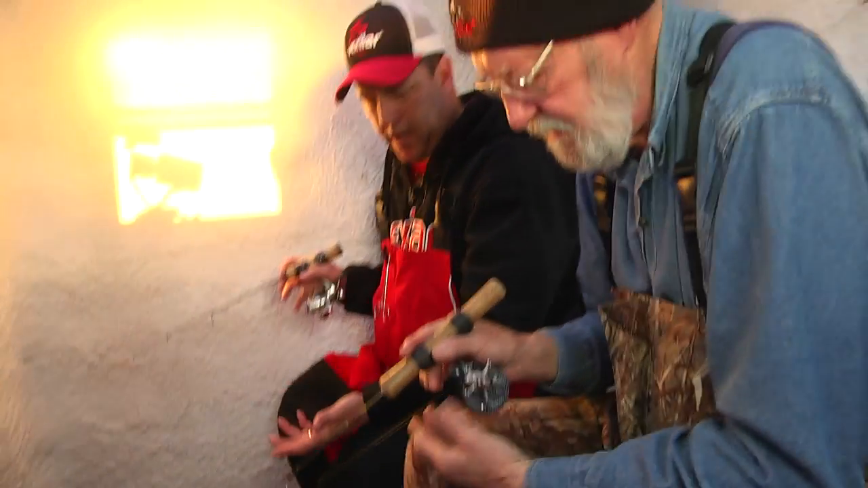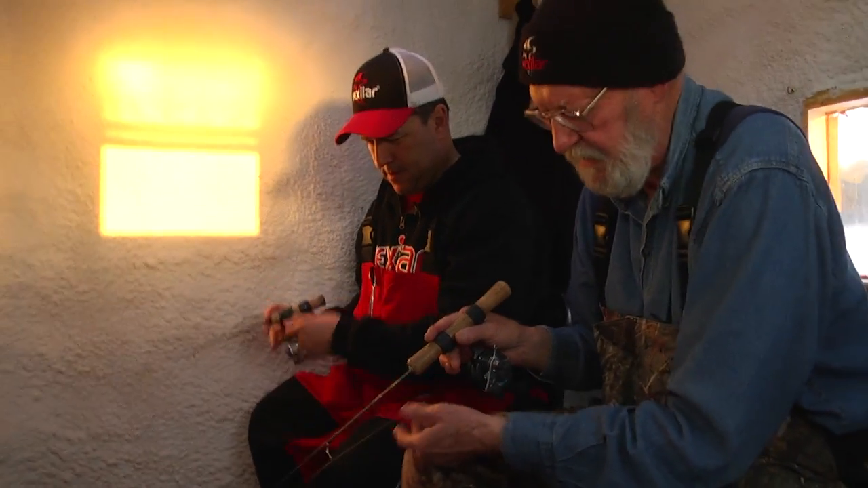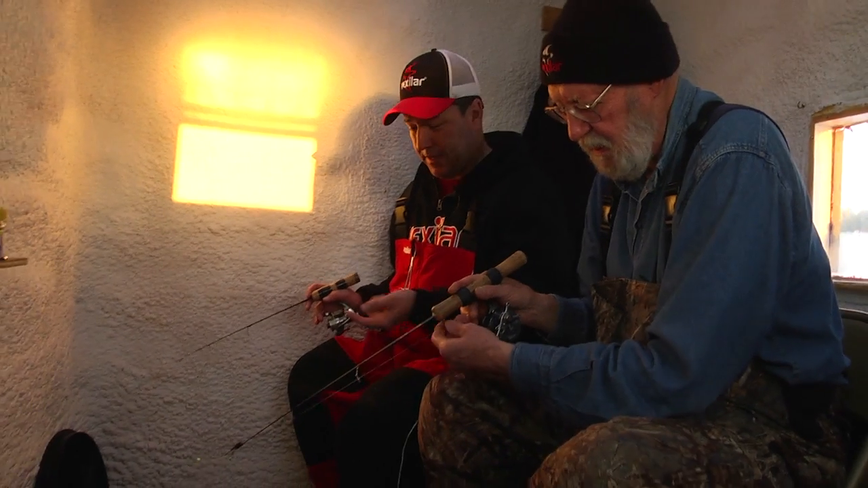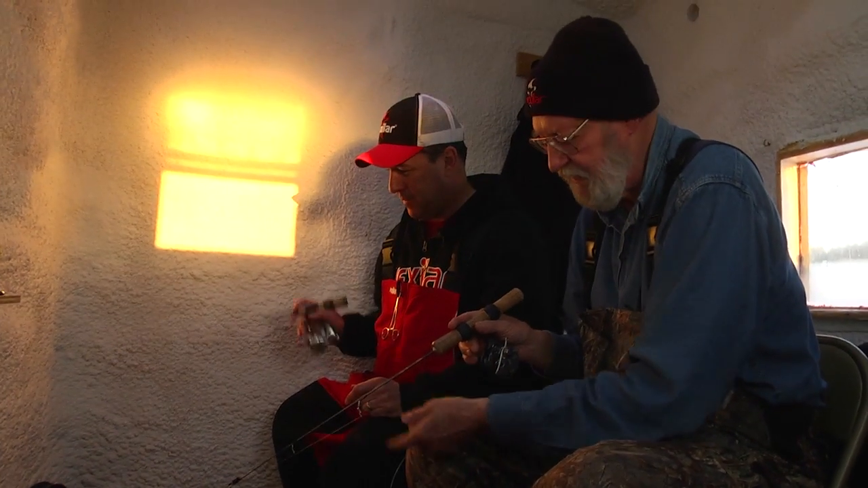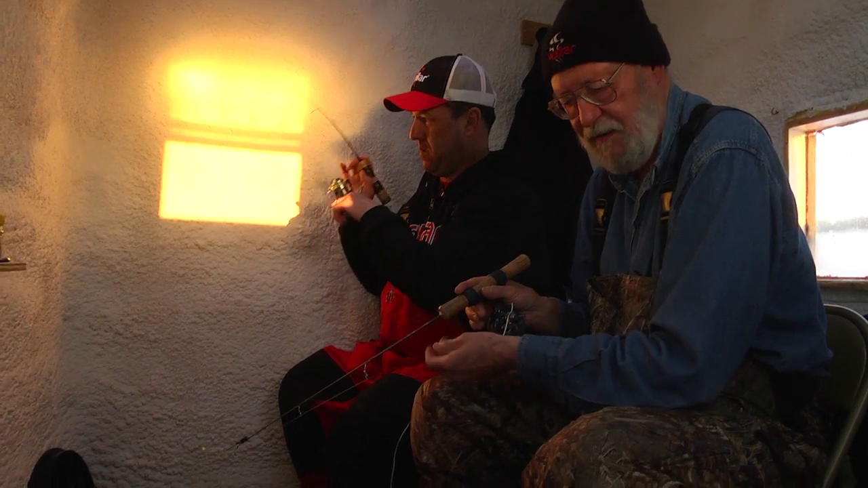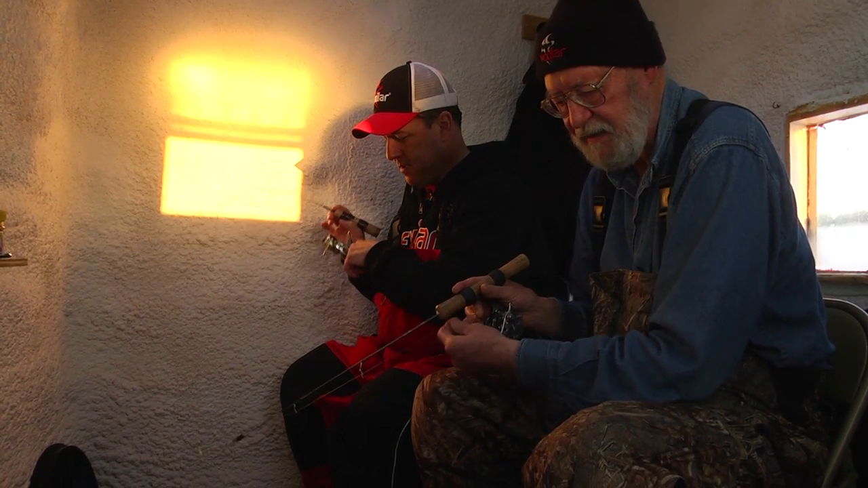Now you're not using any minnows, no waxies? No, I haven't used any live bait all winter. No, I'm not even using any power bait. I just got that special hackle that you tied on earlier today, and that's been doing it. Now, if I was doing a dead stick here, you don't have to over here. The action's so fast that you don't want it. I'd have a dead stick with a minnow on it.